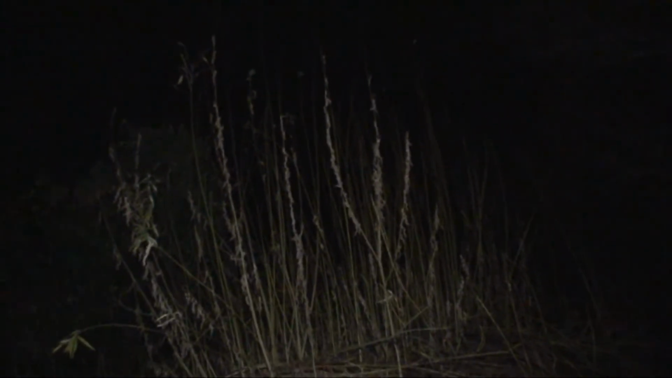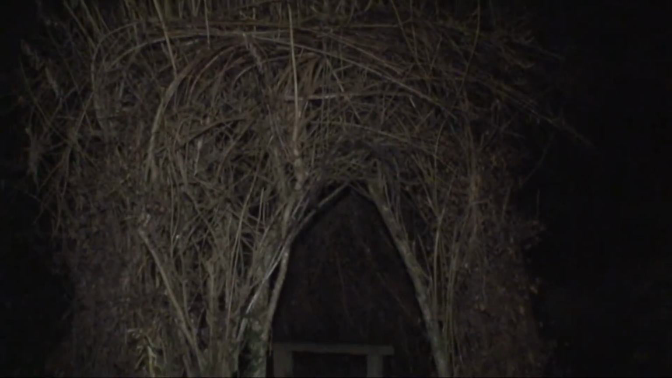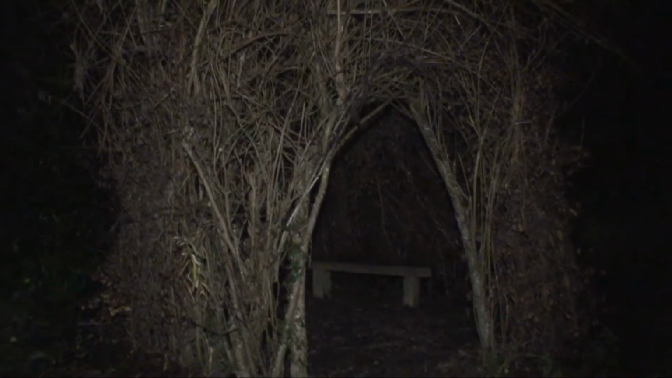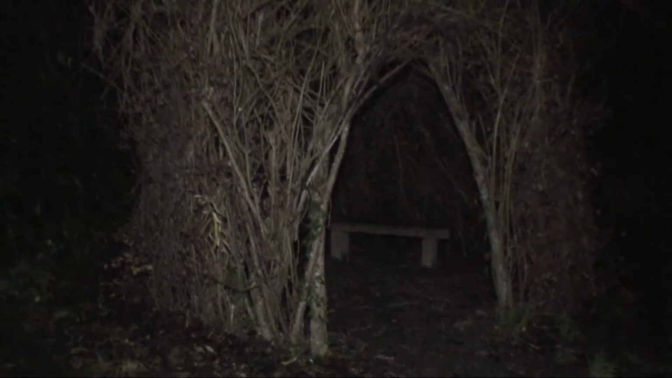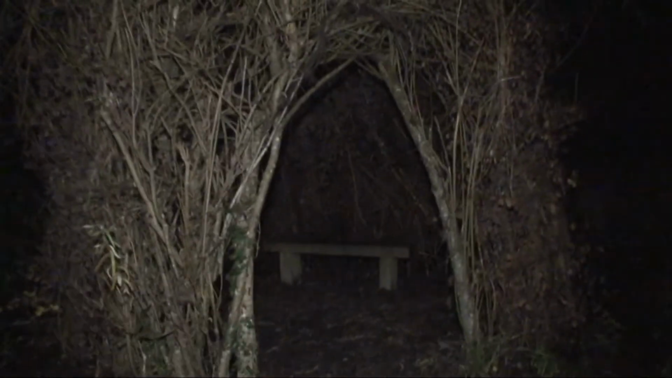Those long branches that grew this year will probably be bent down and weaved into the structure to make the structure bigger, but in essence this is a living house.